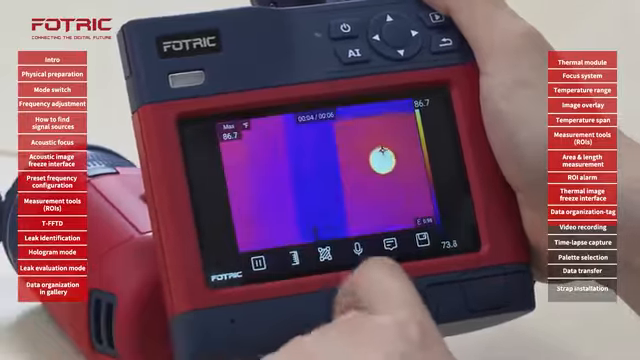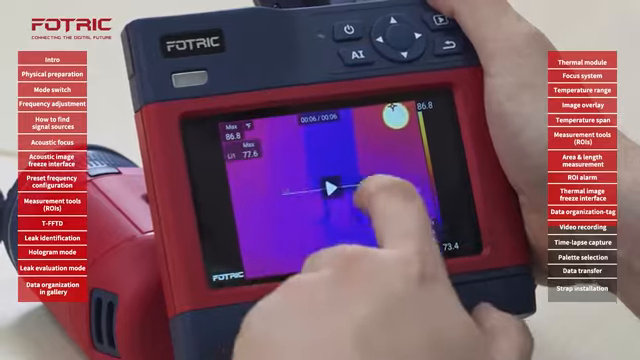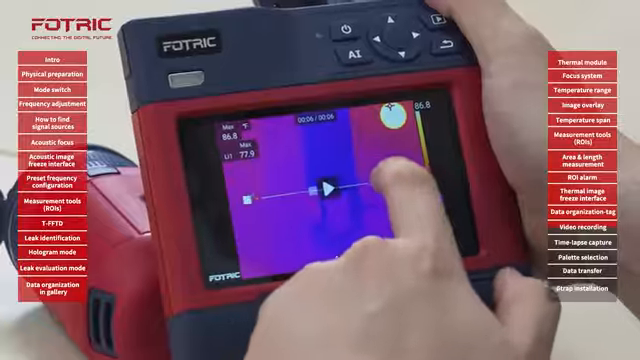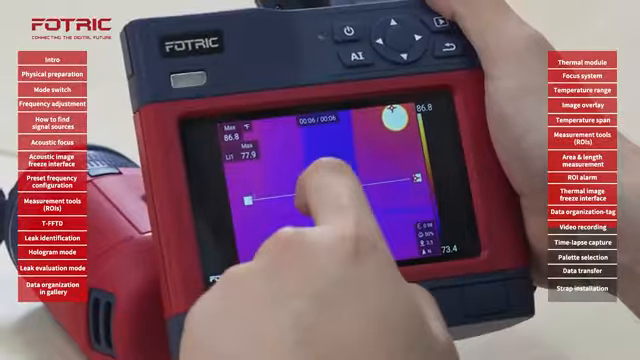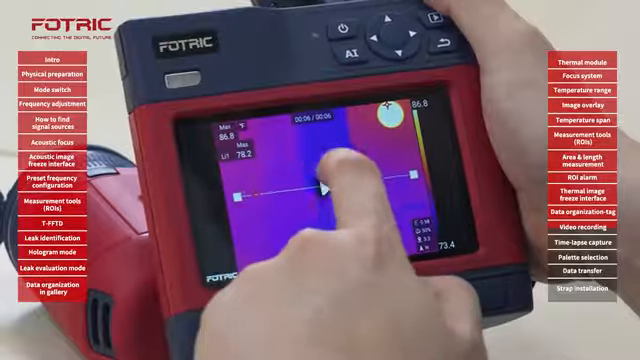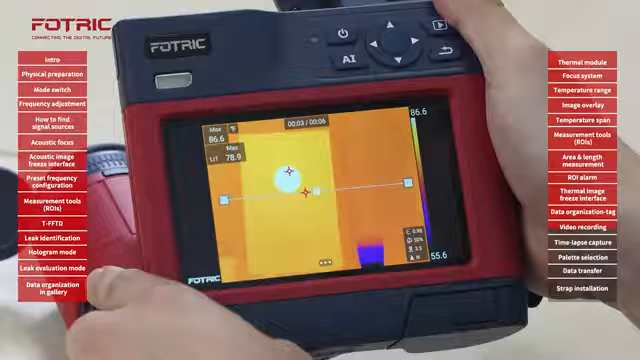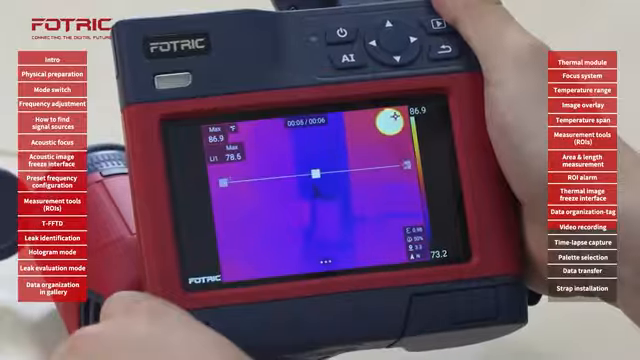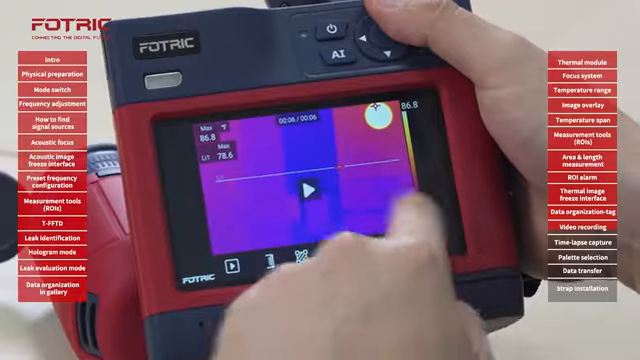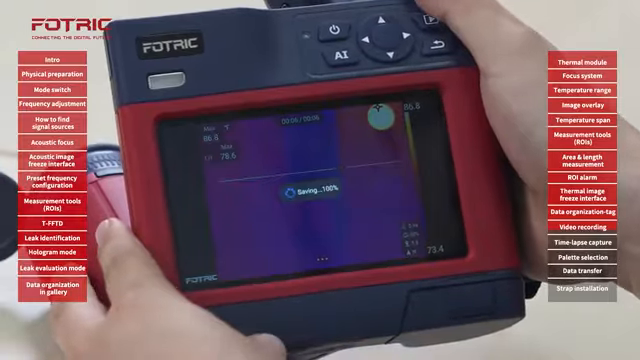I can also add measurement components, like let's say a line. I want to use this line to control the temperature of, let's say, a process. And the maximum temperature on the line will appear over here. Remember, the video hasn't been saved yet. Now, after I'm satisfied with the result, I can also add additional notes and save the video.